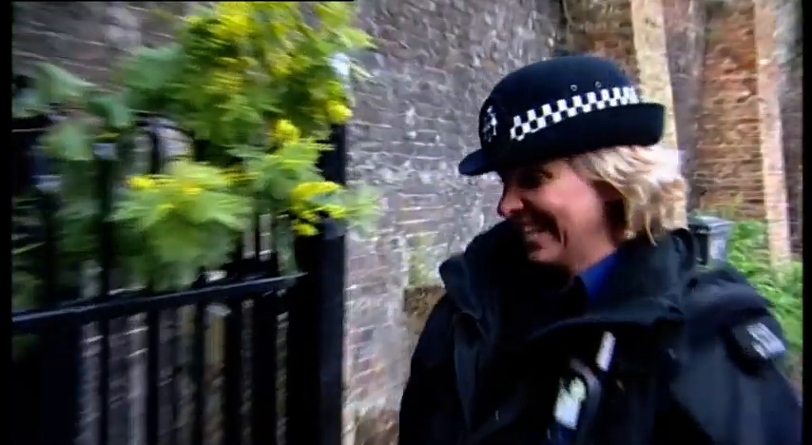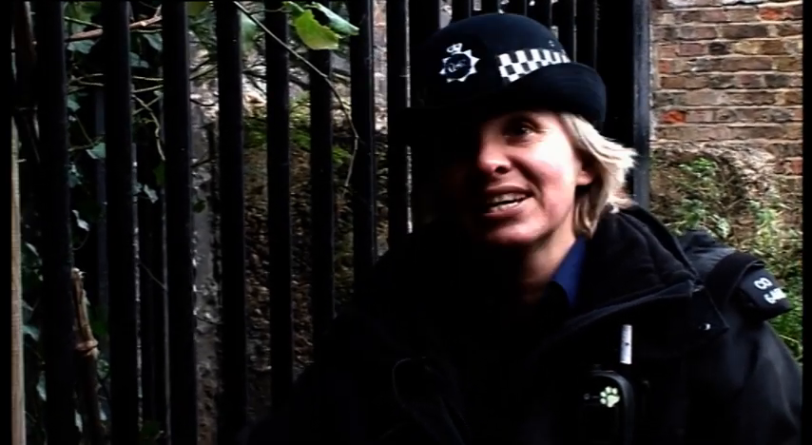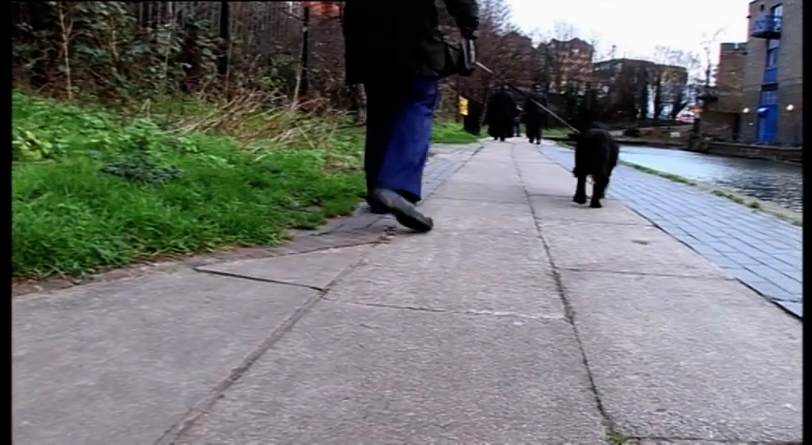It may be one small bag of cannabis, but for Diesel and PC Gibson, it's one big step. It's quite a way back from the railings at arm's length, and he's worked hard, he's sourced that, he's found it, he's got a reward, he's happy, I'm happy. Fantastic. Now that is job satisfaction.